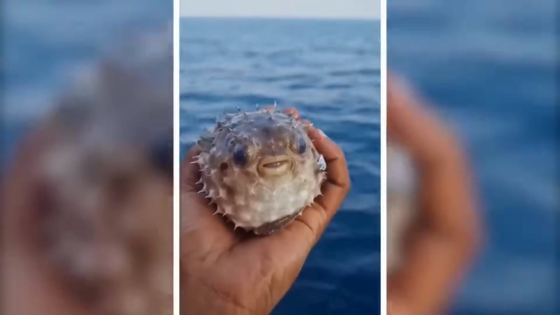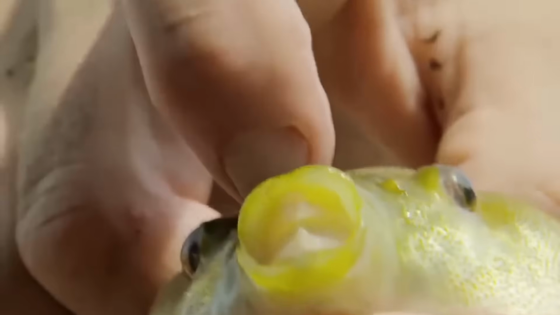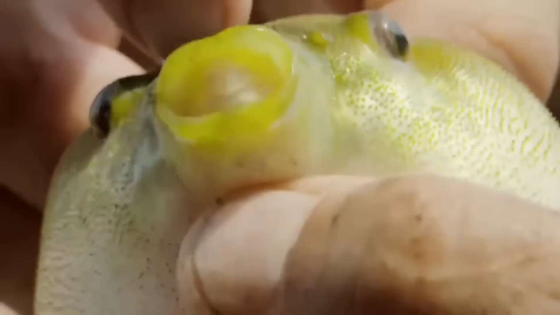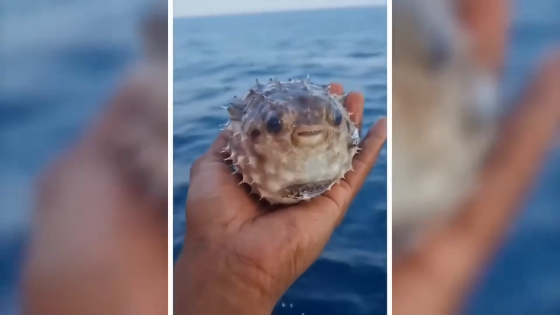See, the pufferfish has organs that are filled with toxins that can take you down faster than a shot of tequila. One wrong move and you can end up paralyzed, or even worse, dead. So if you're ever offered a bite of a pufferfish, make sure it's been prepared by a trained professional. Trust me, your life is worth more than a fancy meal.